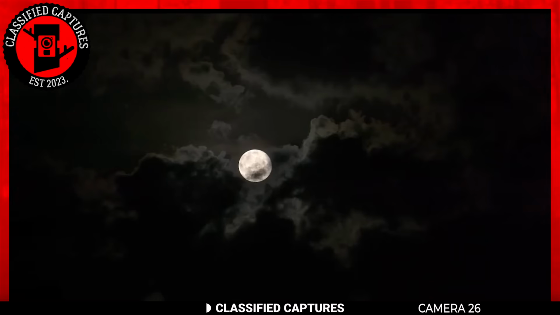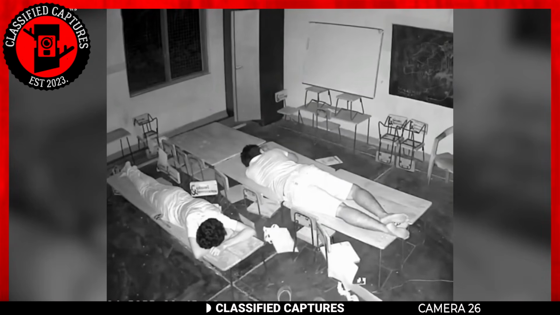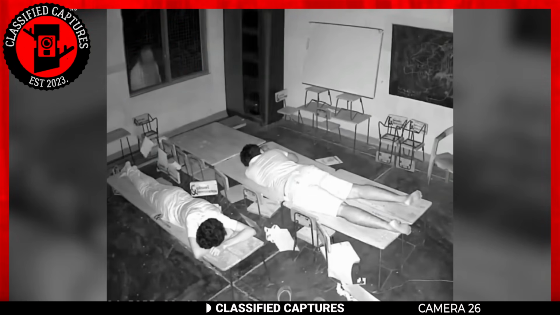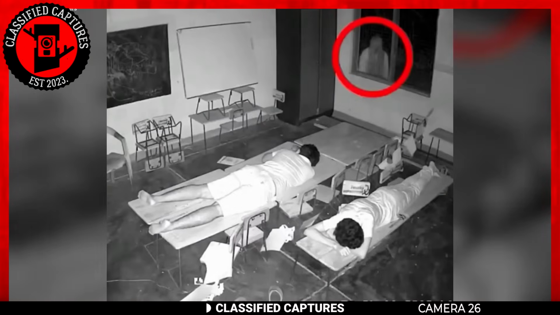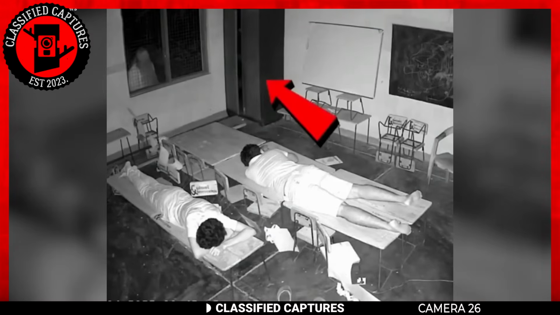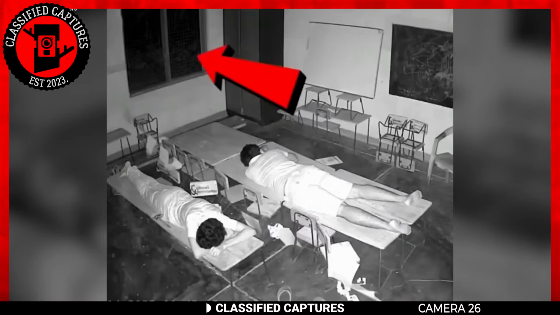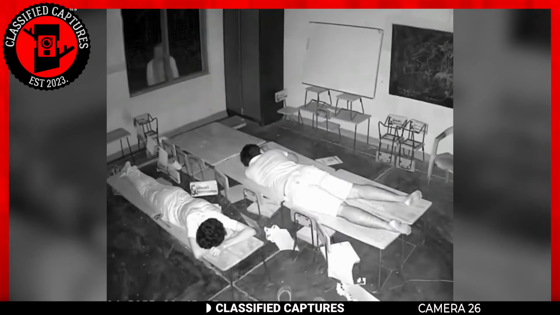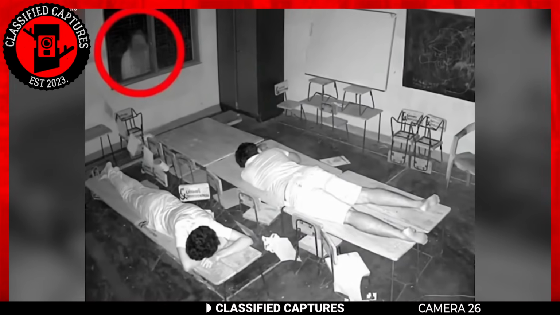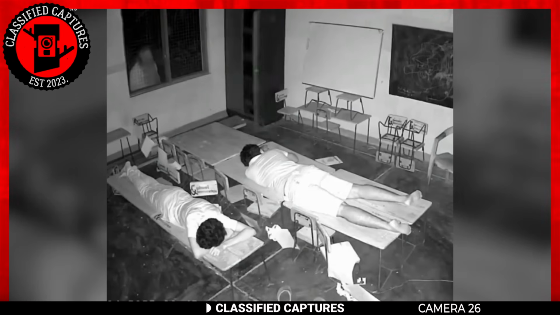Speaking of ghostly encounters, here's another that's sure to send shivers down your spine. In a seemingly ordinary classroom, two students were caught in a deep slumber, completely unaware of the eerie events about to unfold. Out of nowhere, a ghostly gust of wind begins to sweep through the room, causing papers to flutter and shuffle around. The wind itself doesn't appear to be particularly strong, but it's what follows that cranks up the fear factor. The classroom's cupboard starts to swing open and slam shut with an aggressive and unnatural force.